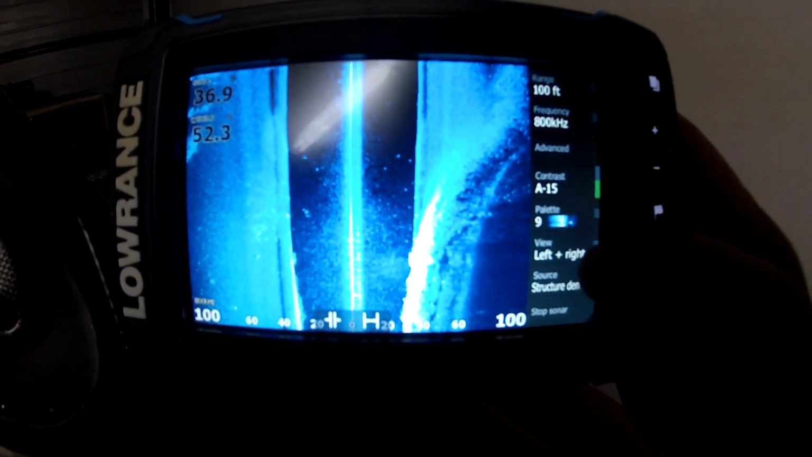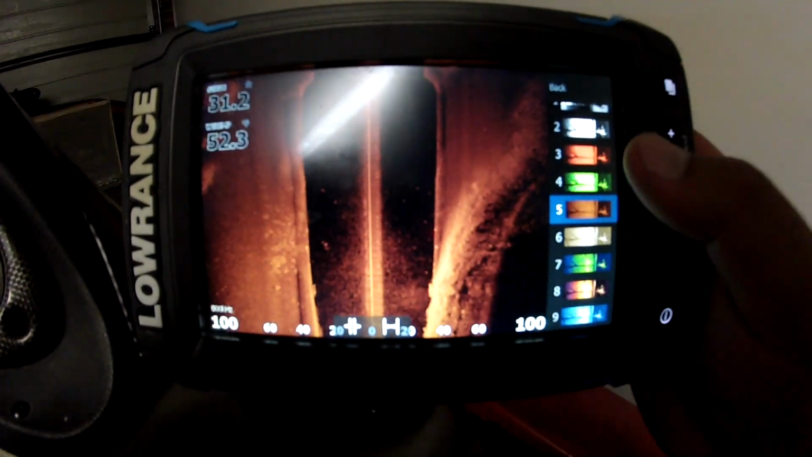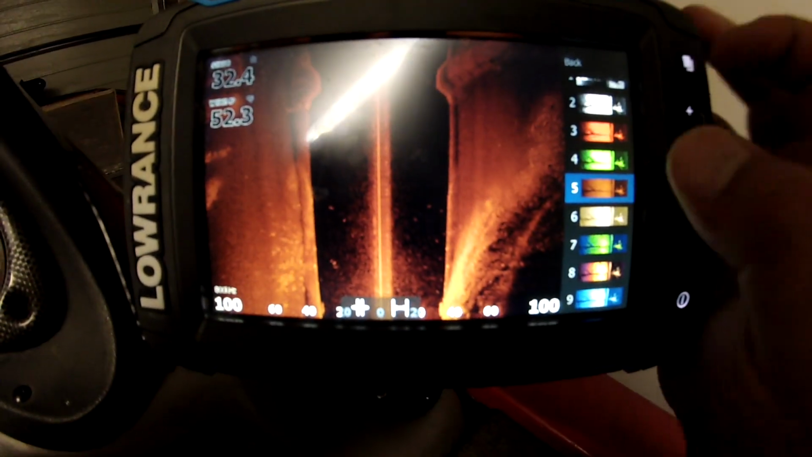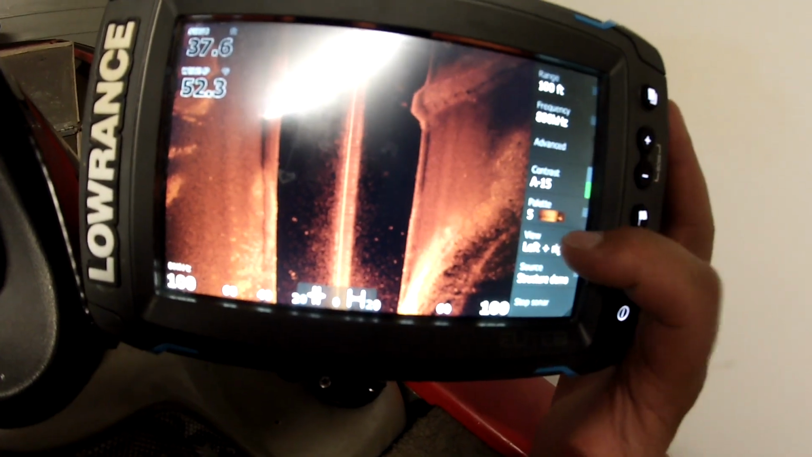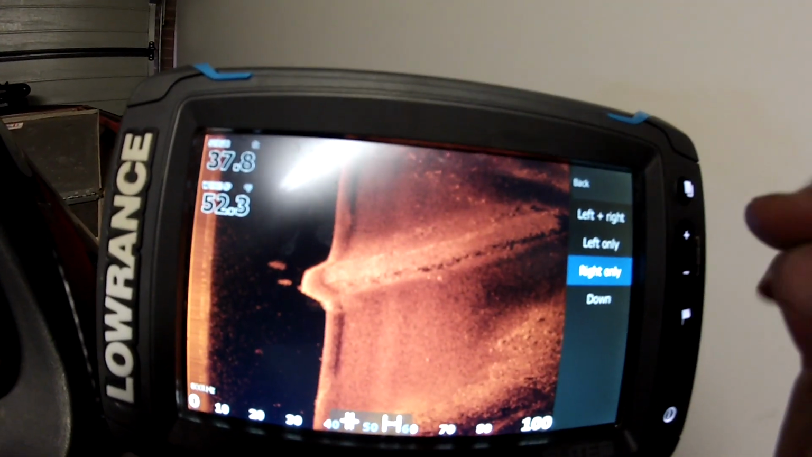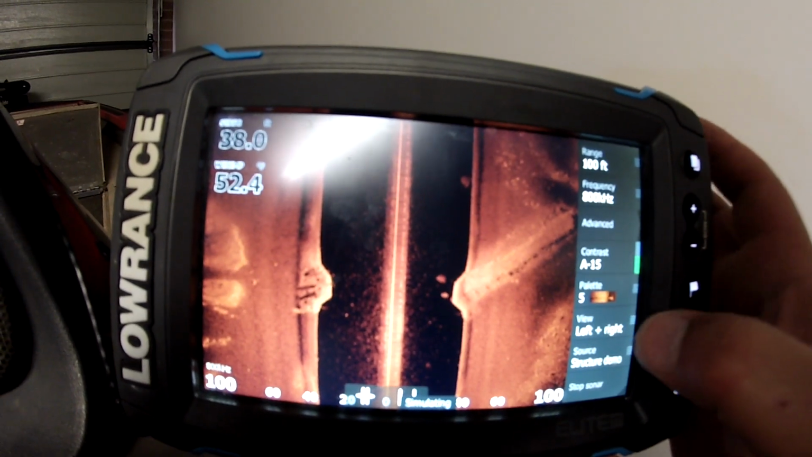Color palette doesn't matter, depending on the day, whatever you think you can read better. At the end of the day, it's personal preference. For this video, I'm just going to leave it on that one for the rest of the video. Left and right, you can go just right if you want. So that's boat, water column, and just one side if you're fishing up against a wall, or you only want to see one side because the other side is too deep anyway to fish. That's just depending where you're fishing.